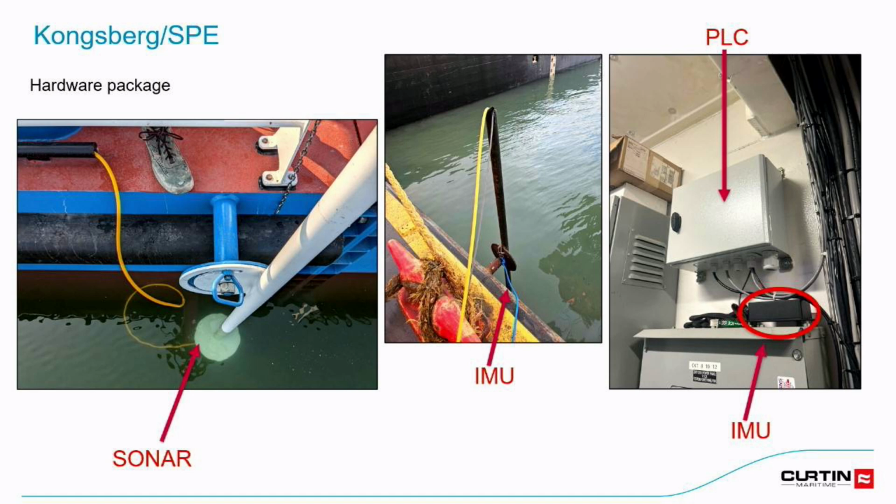You can see the middle picture is what our setup was, and that was another setup from another installation that Kongsberg did. But yeah, the sonar is just on a pole underwater, and it's not shown there, but there was a motion sensor on that pole as well. This was just a temporary setup. We had it set up for just a couple of weeks, so we didn't make it a real rigid pole.